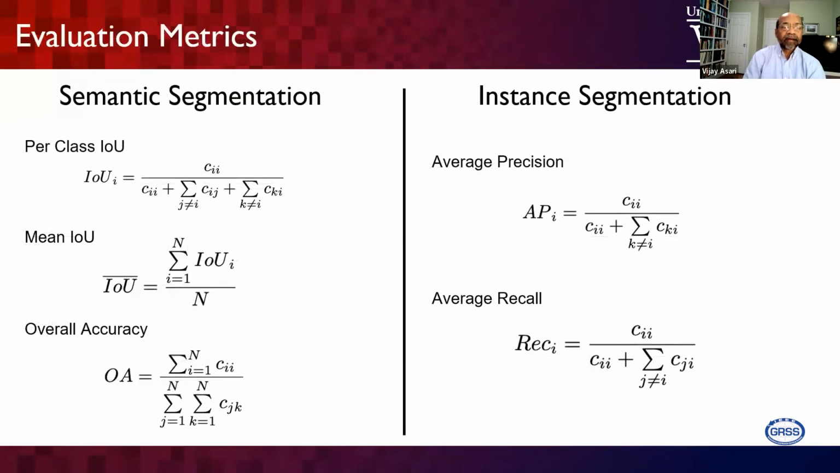The evaluation metrics are also slightly different. As we discussed earlier, semantic segmentation uses the per class IOU, mean IOU, and overall accuracy. Plus, to distinguish different algorithms, we use the CCI, that is the class consistency index. But here, instance segmentation uses average precision and average recall as the popular metrics, which are used by detection